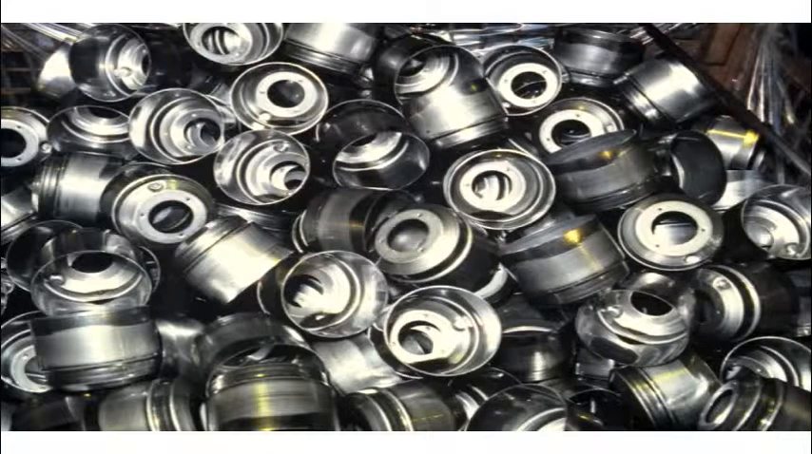This is a transmission part. It goes through a very intricate stamping to get that deep draw. So it's from a flat metal, it's got to be drawn out very nicely. Well, you can see the oil in here to lubricate the drawing process.